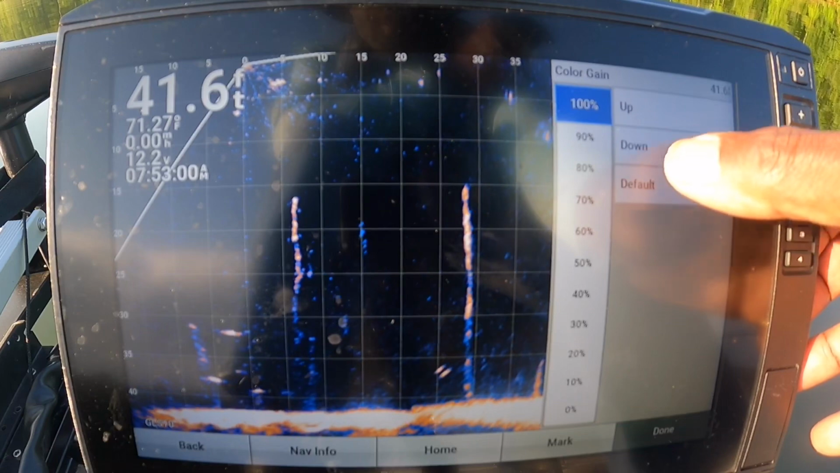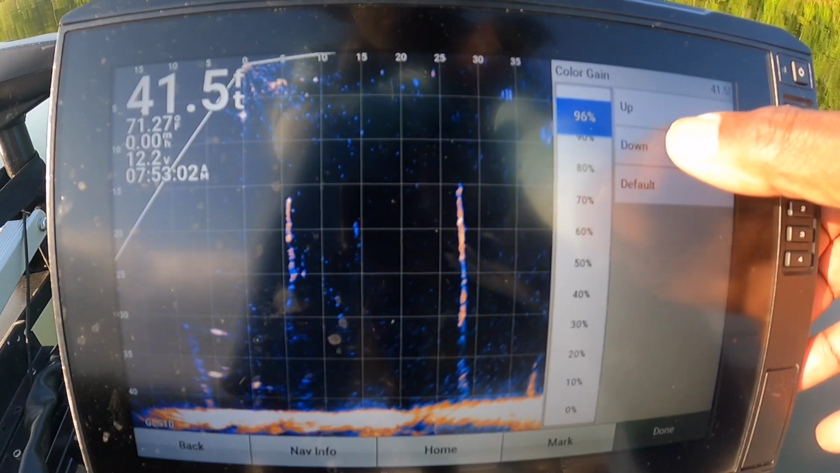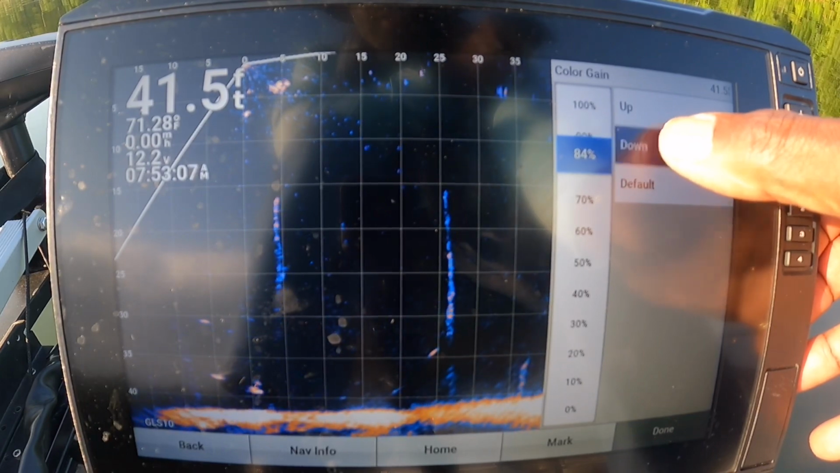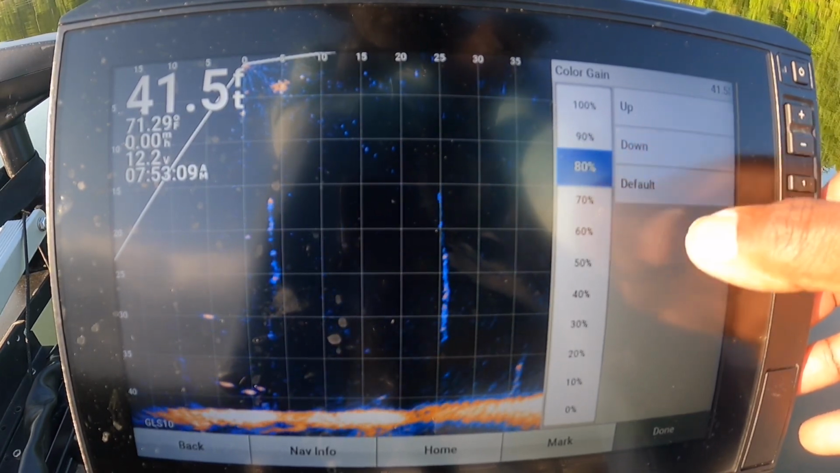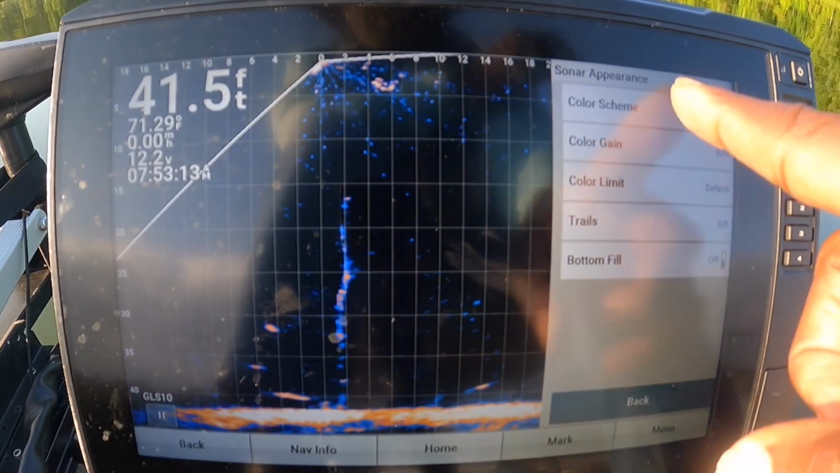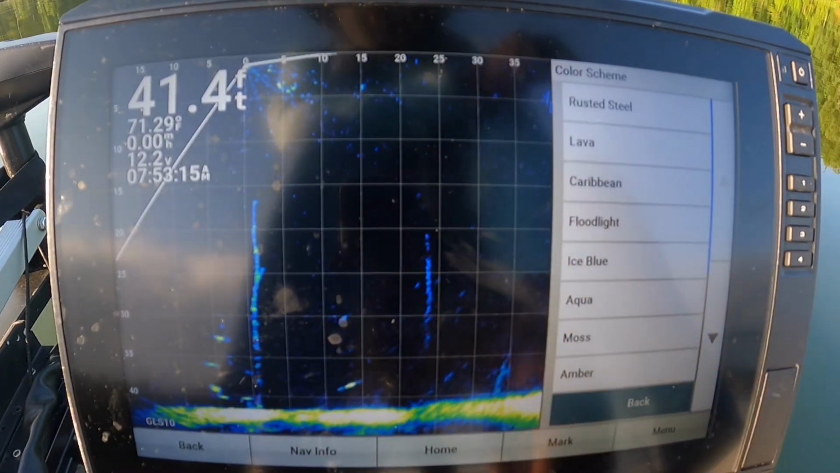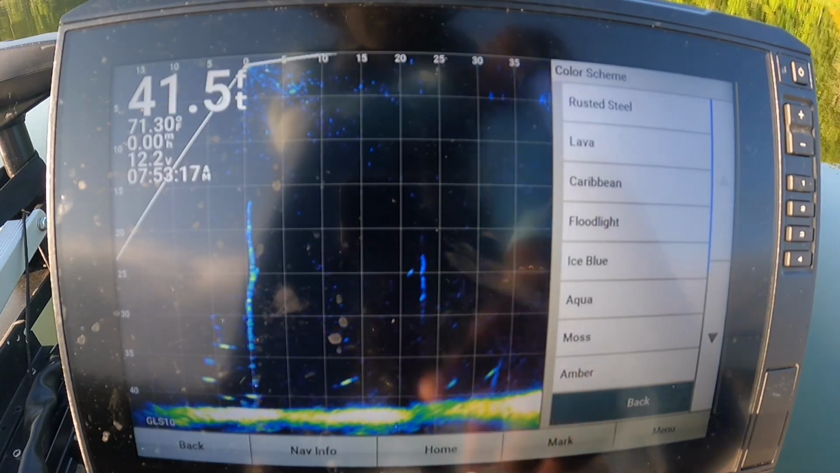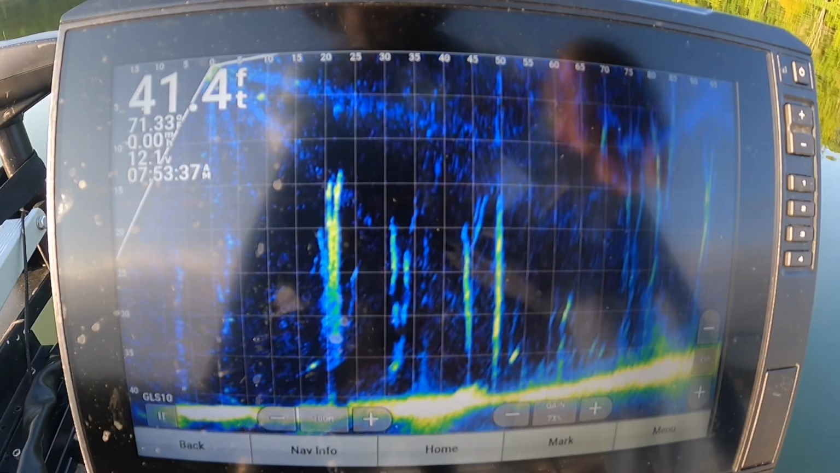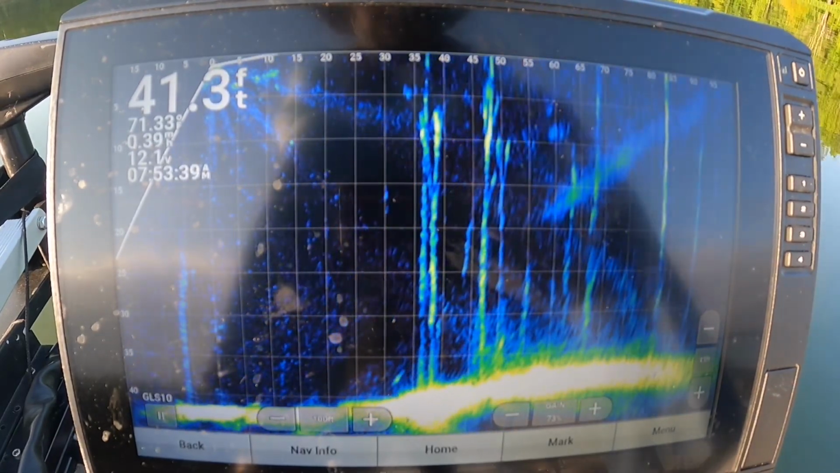So you'll need to figure out what setting works for you, depending on the water that you're in, the water clarity and all that other kind of stuff. Figure out what works for you, what color scheme you like. Rusted steel is one of my favorite, but here's another one that's Caribbean. I don't think that's a bad one. I like the palettes that you don't see a lot of glare on, and these two here tend to be them.